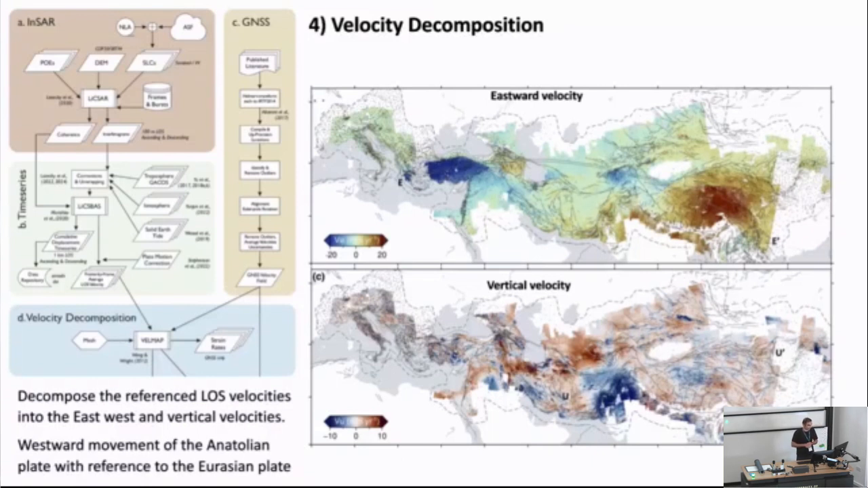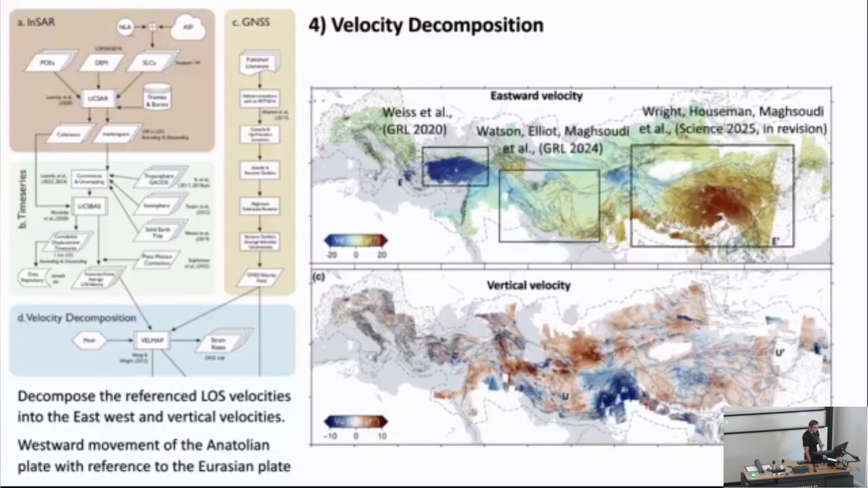the vertical velocities. As you can see in the top plot, this is the eastward velocity. It shows how the continents are moving toward the east. If you look at, for example, this area in the west, this is the Anatolian plate, and we can clearly see the westward movement of the Anatolian plate with respect to the Eurasian plate, on the order of 20 millimeters per year. And there are some sharp color changes across the North Anatolian fault and also the East Anatolian fault. Quite clear, and there are also many other interesting features in this area which we explored in many different